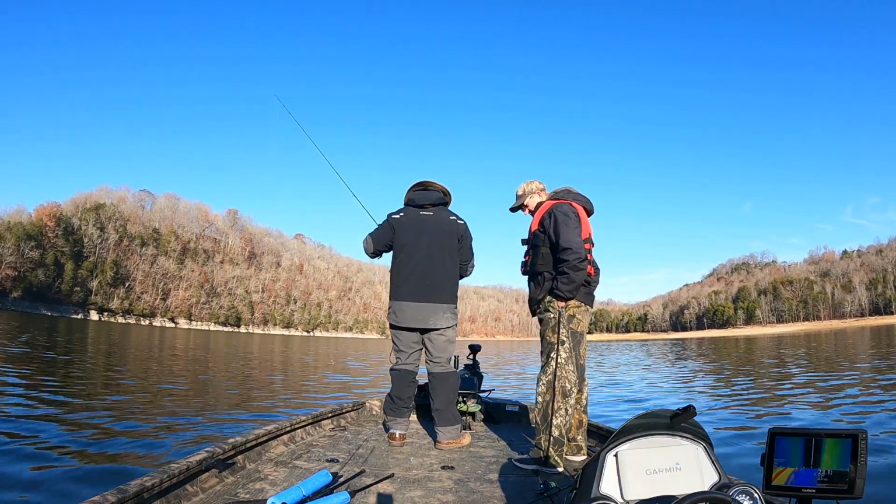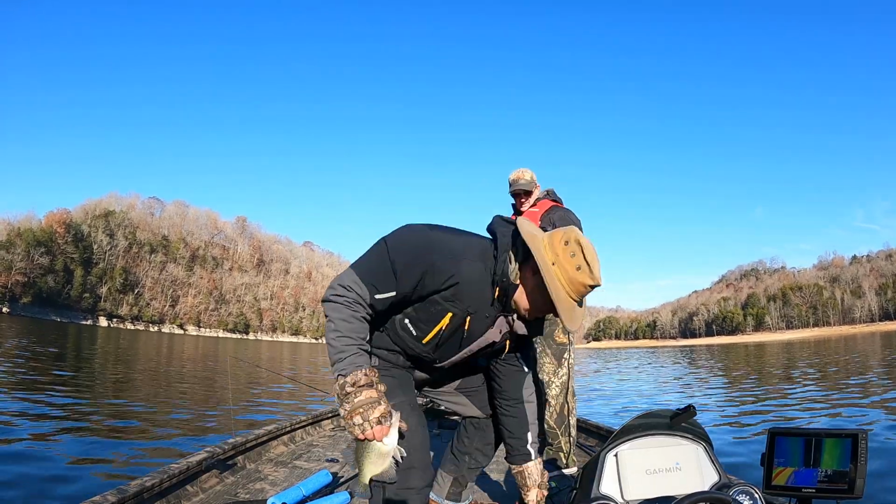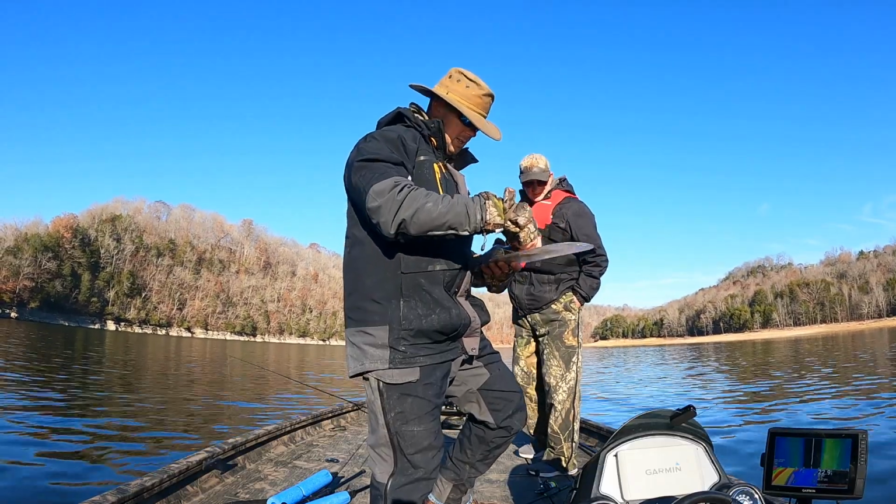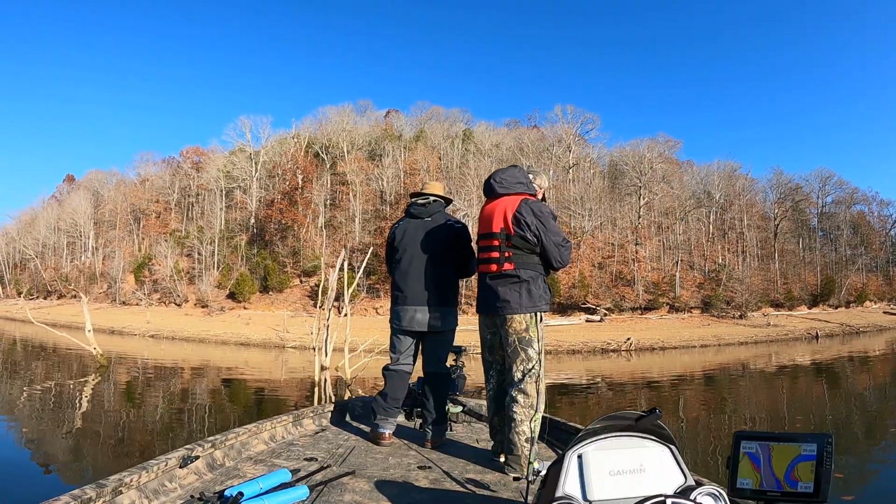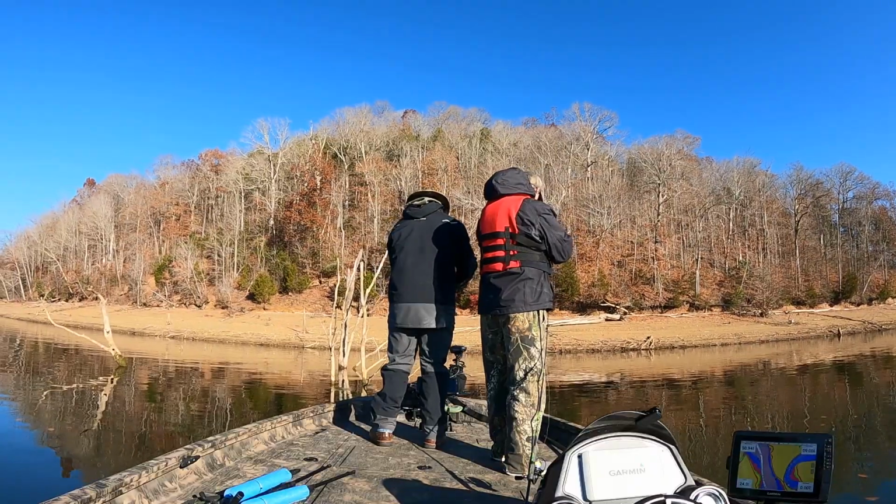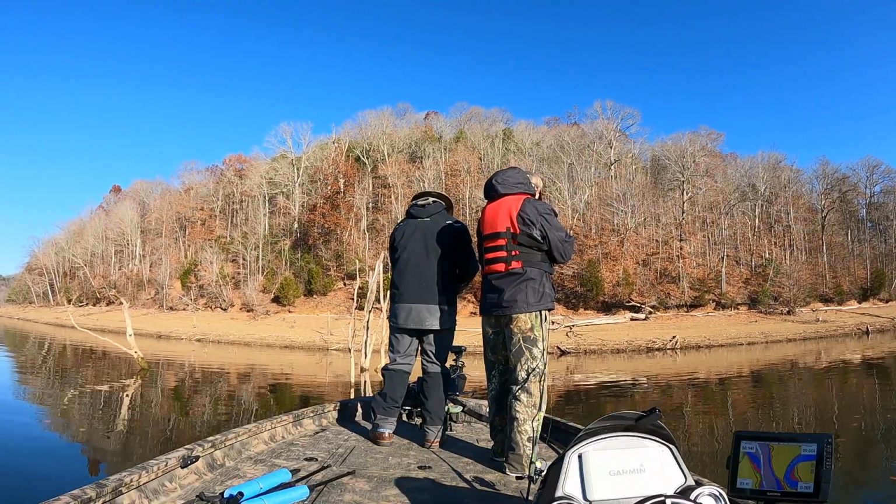We actually went over where I caught this one here, and on the down imaging, I should have a picture of it, I saw 5 fish on it, and I told Dad, there's just 5 fish there. So we turned it around, and sure enough, put the Livescope down, saw 5 fish. Here you can see this big wad of conglomeration sticking up out of the water.